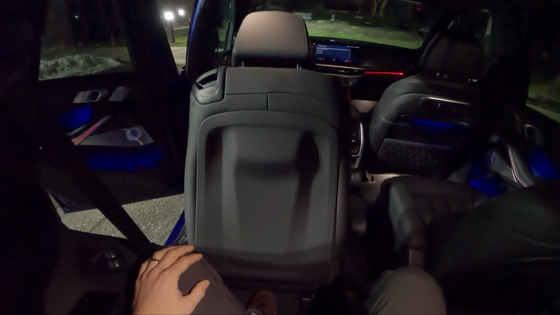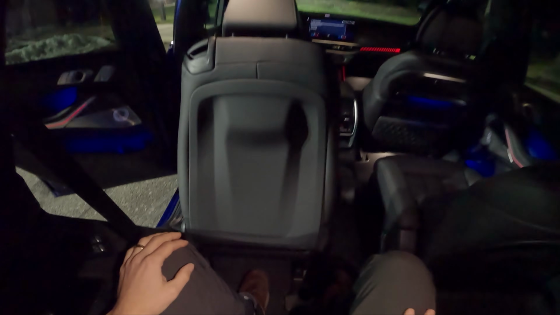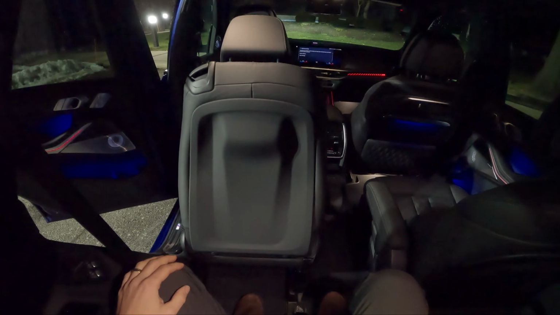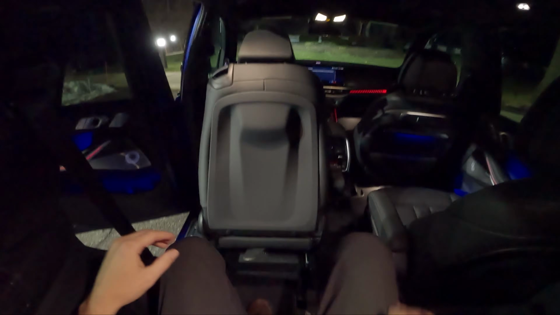These seats just take forever to do their thing. There we go. But if you're patient, it's not that bad. Okay. Yeah, you can fit adults back there. No problem.